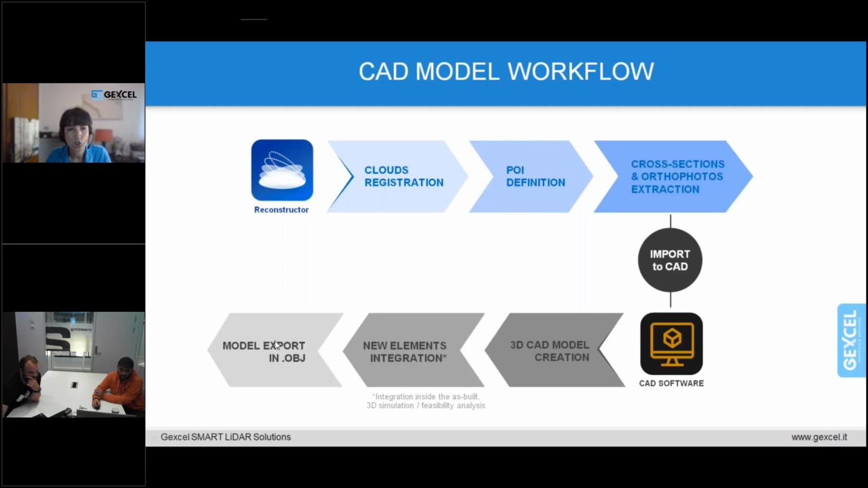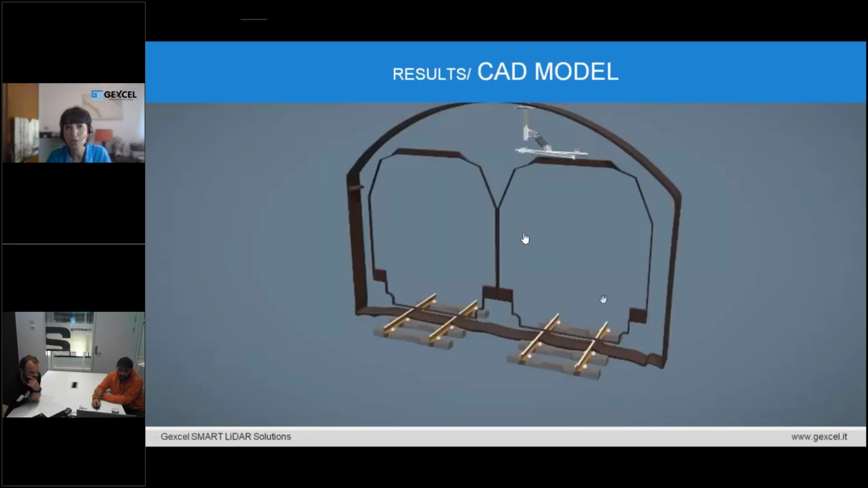But let me jump and leave the floor to Peter and Soroush in order to let them explain a little bit more about this output.